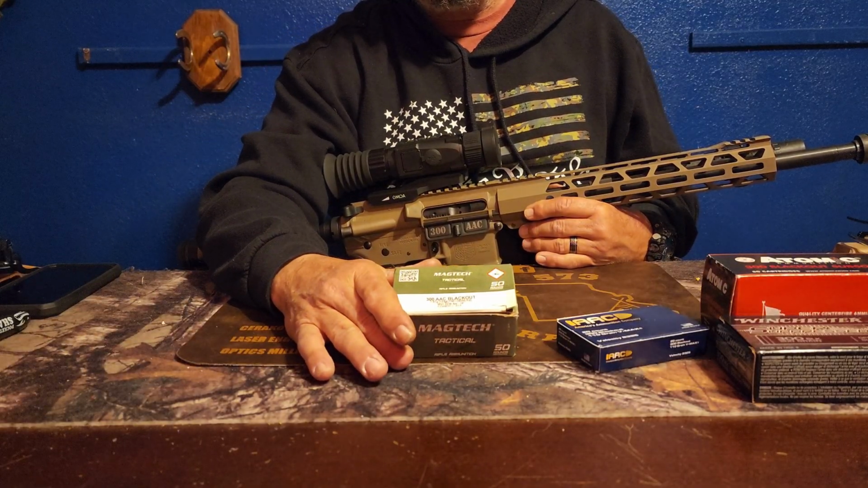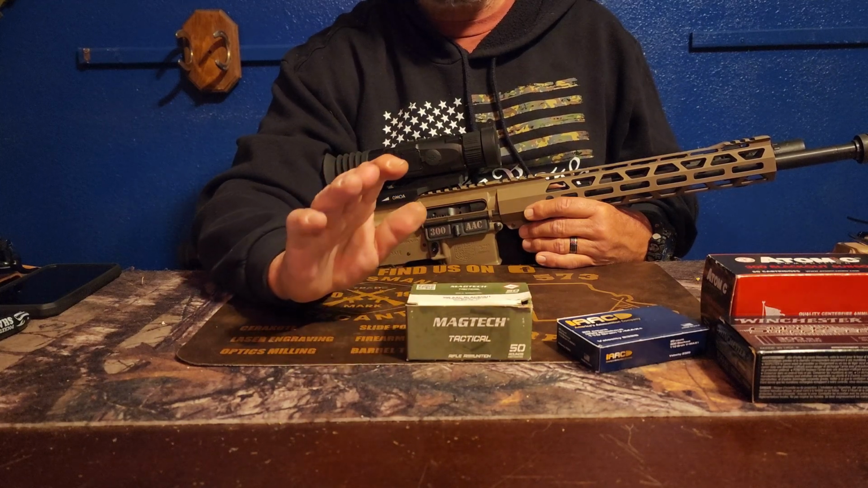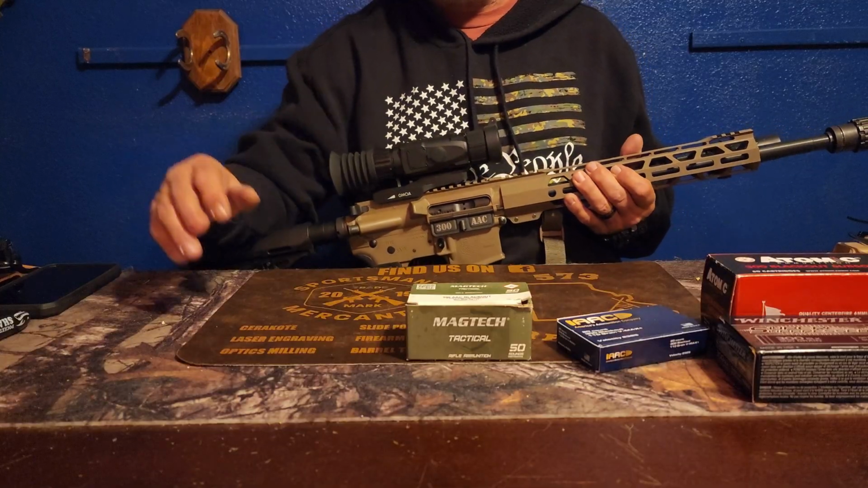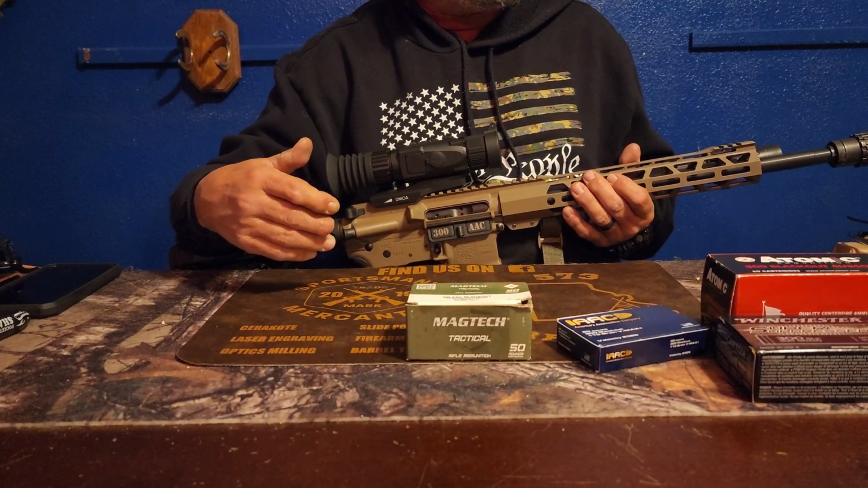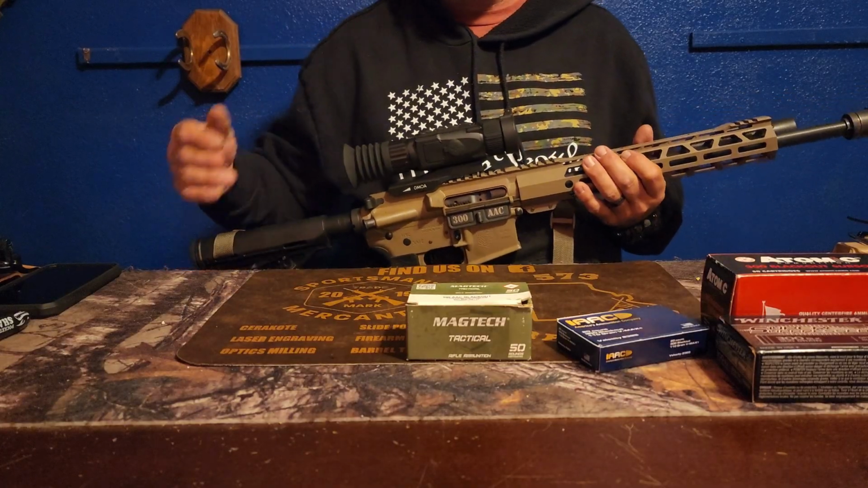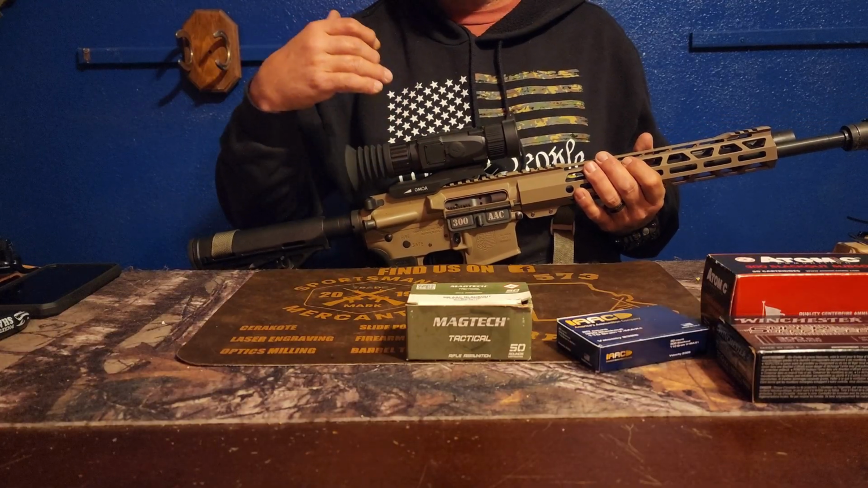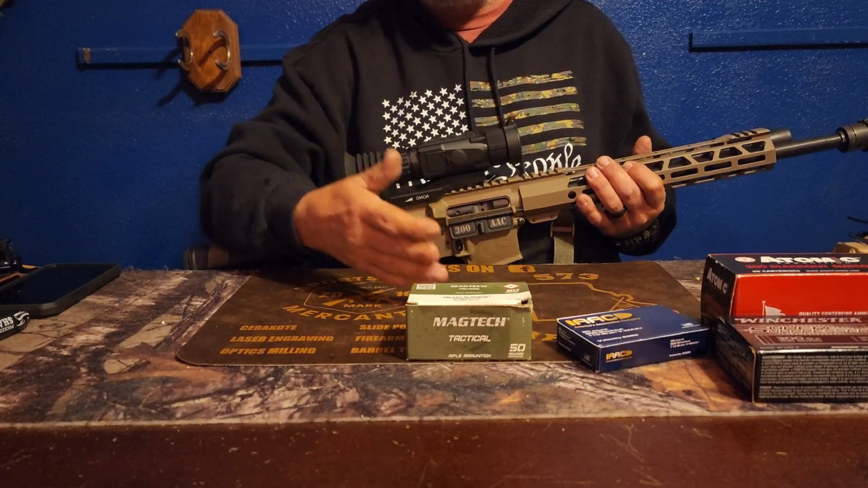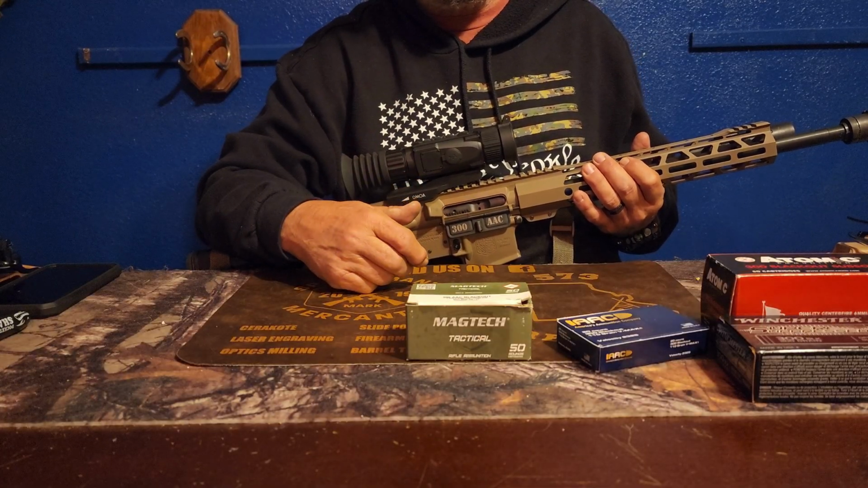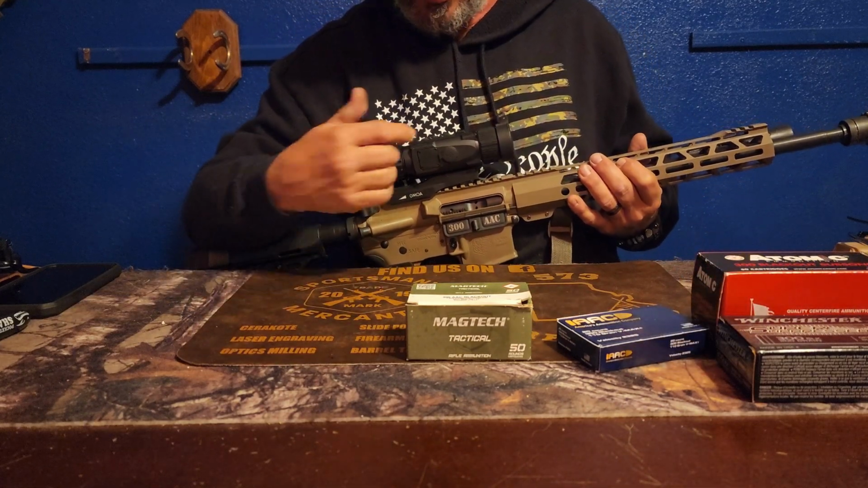And then profile number 4 is just 123 grain full metal jacket. And profile number 5 is actually the 150 grain Deer Season XP. Now, I won't deer hunt with this because it's got a thermal on it, but for the stuff I do with it, I sighted those in. You don't have to re-sight in. You just go to the profile of the ammo you want to shoot. Like I said, profile 1, Winchester, 200 grain subsonic. Profile 2 is my Atomic, and so forth and so on.